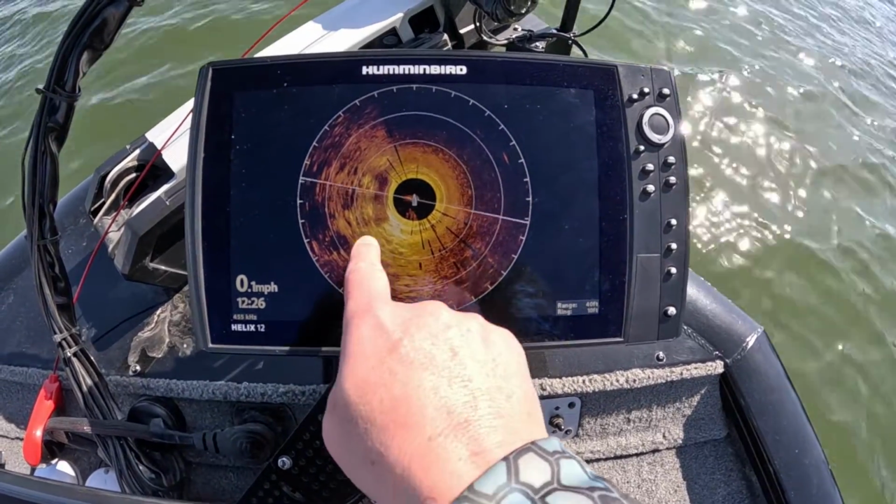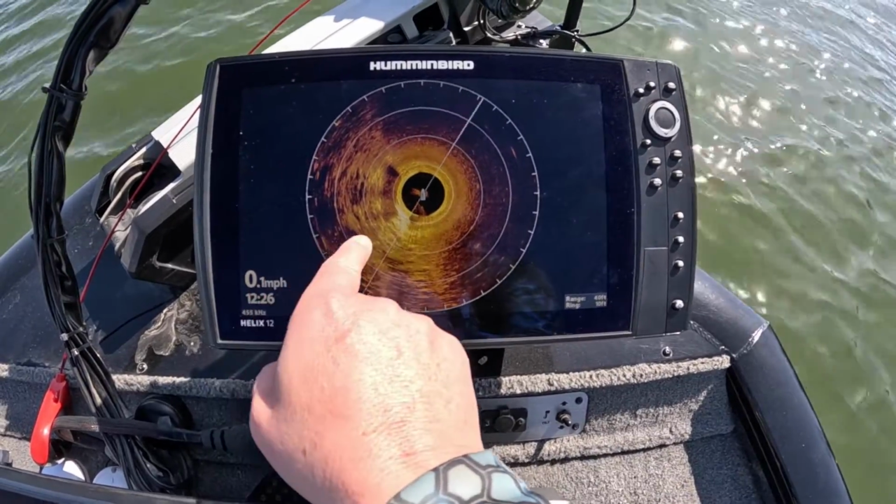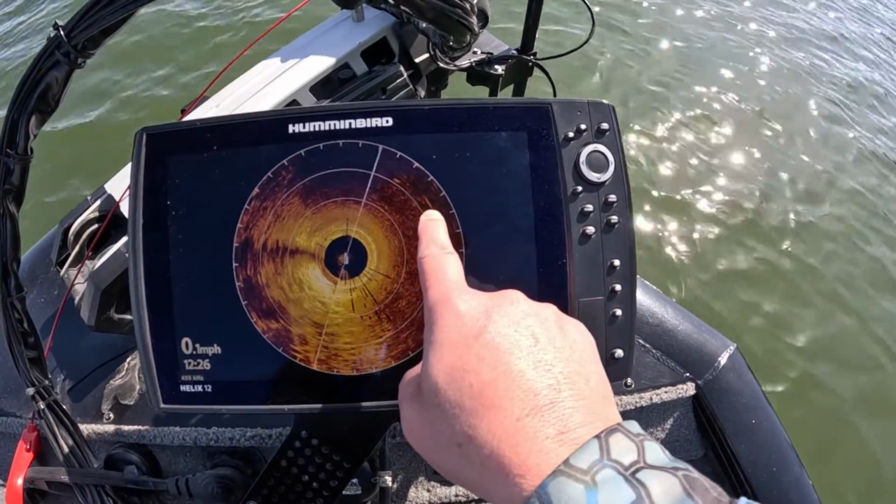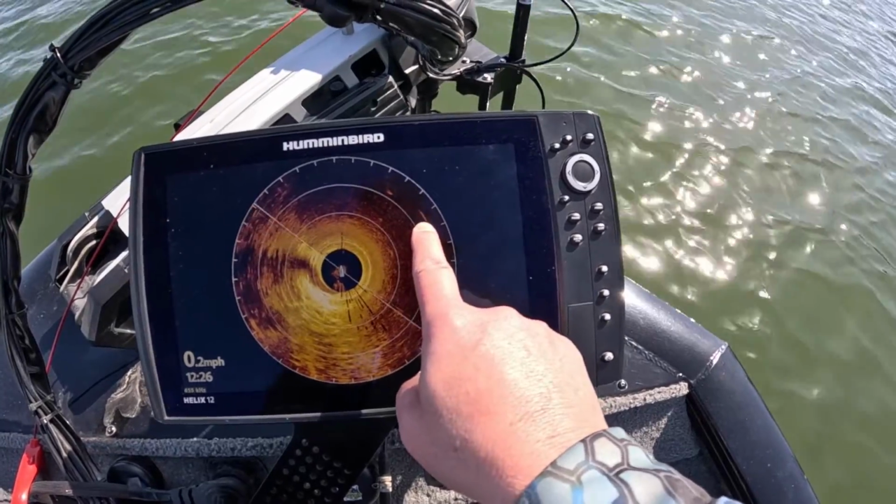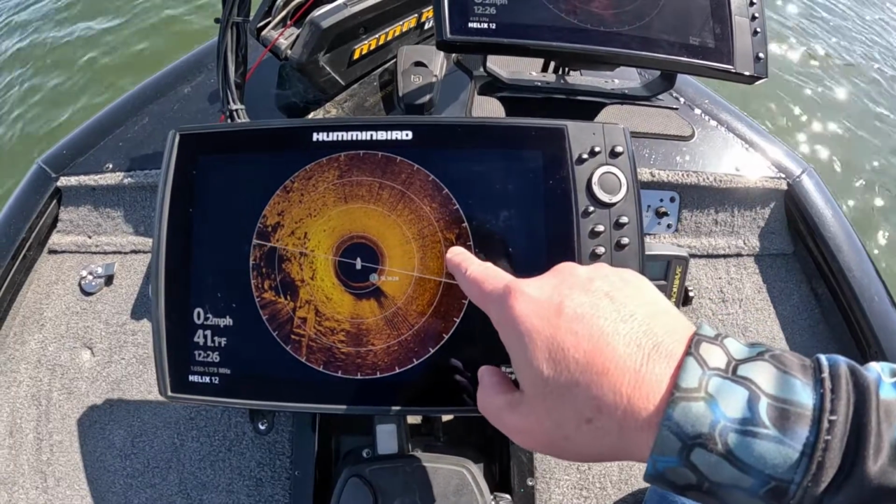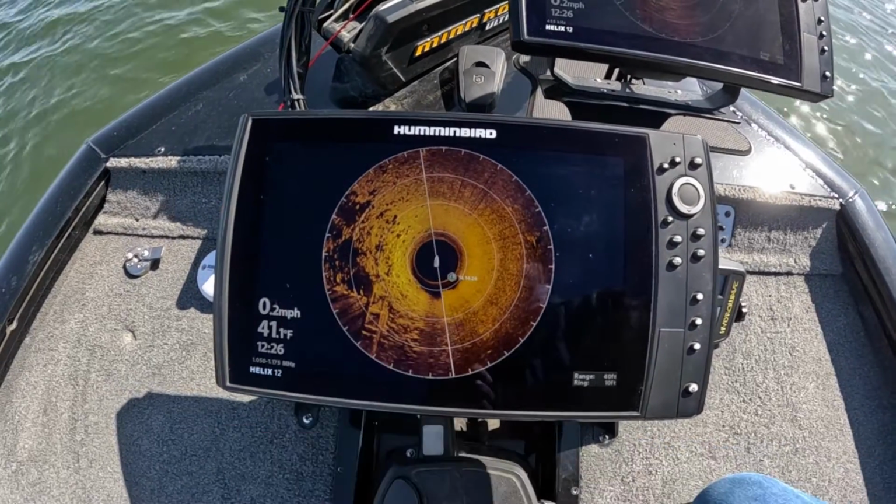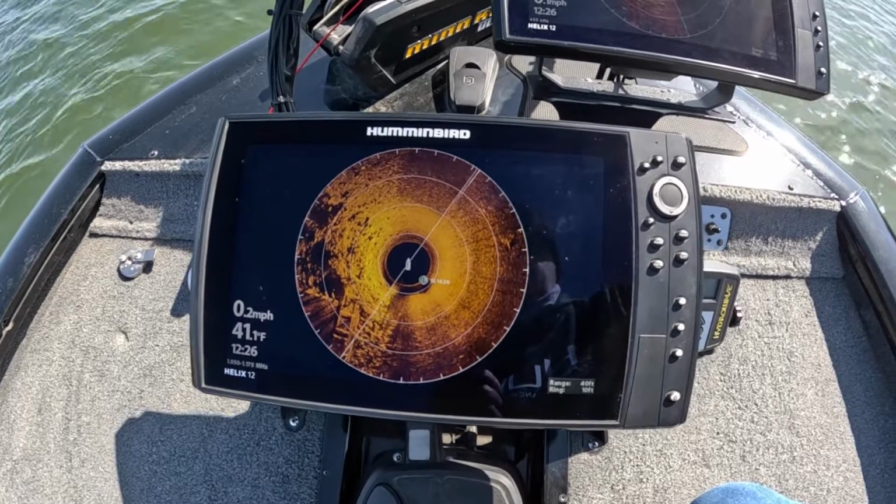You can still see the dock here. It looks like a ladder. You can't really make out the concrete pad line all that well. It did pick up about in the same spot something out here in the water, more than likely a rock or a brush. But as you come down here, you can definitely see it's more defined on the Mega. You can definitely see the dock way better, and you can also see that line of the concrete pad for the ramp as it's coming down.